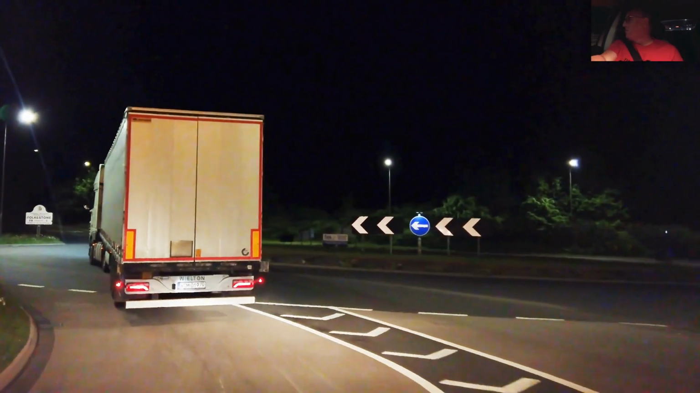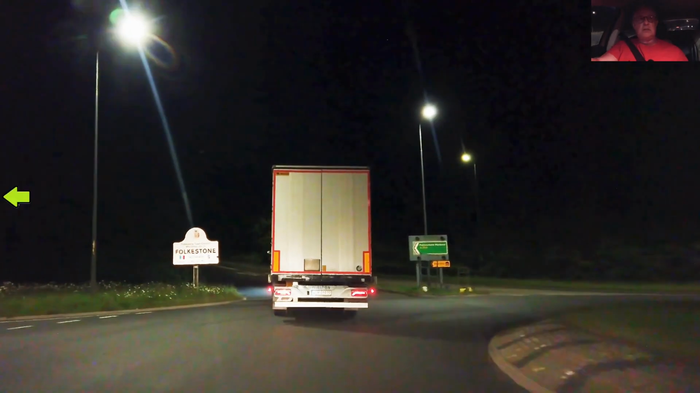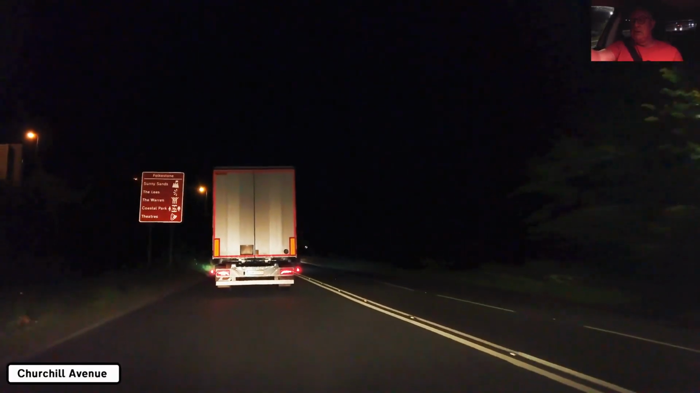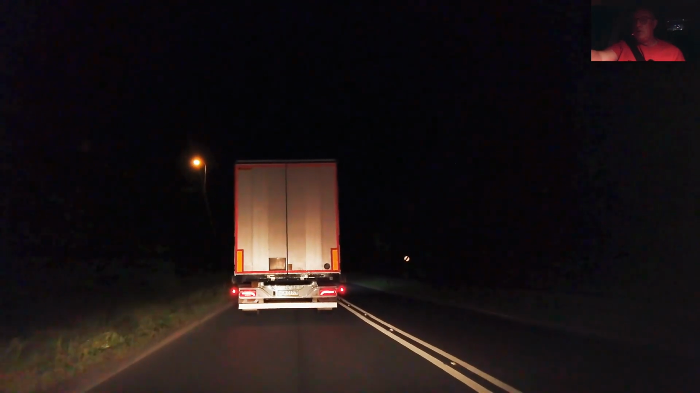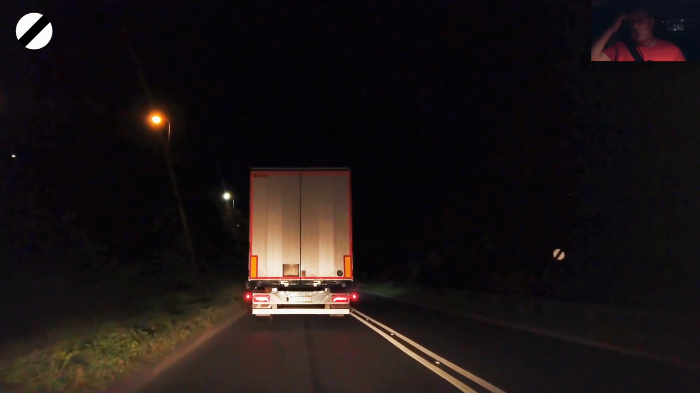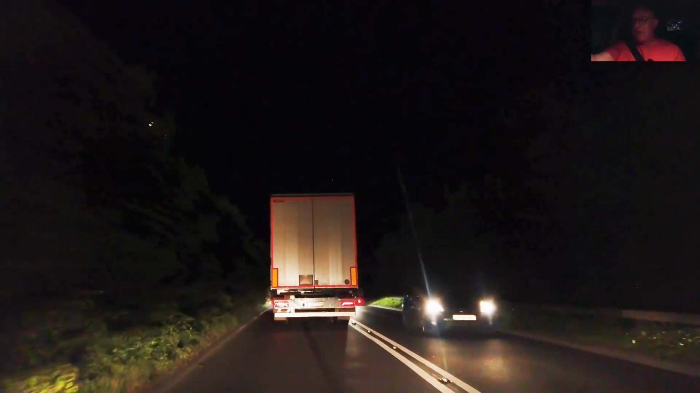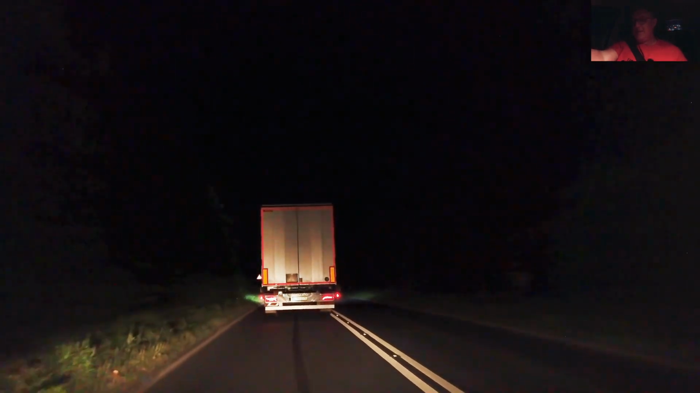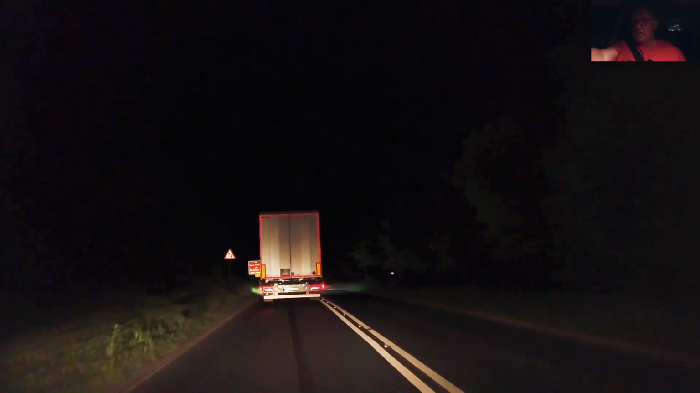It's not going to be a fast run, stuck behind a truck. National speed limit, doing 20. Remember what I said about night driving being a lot easier.